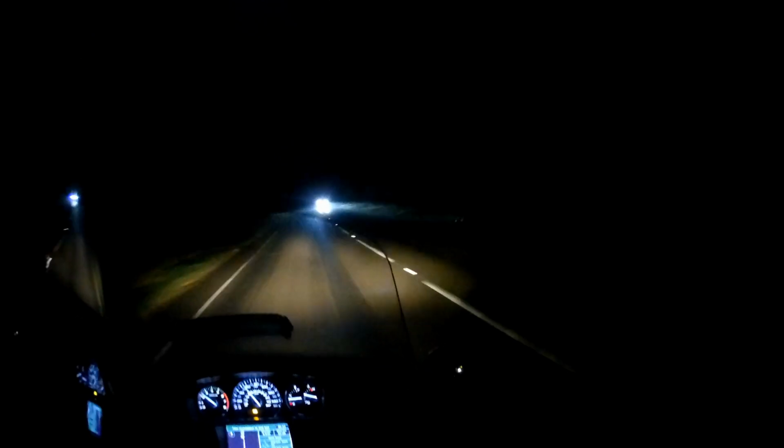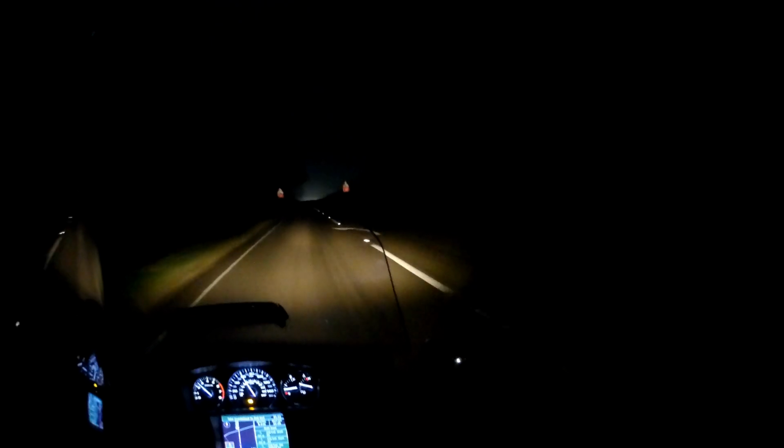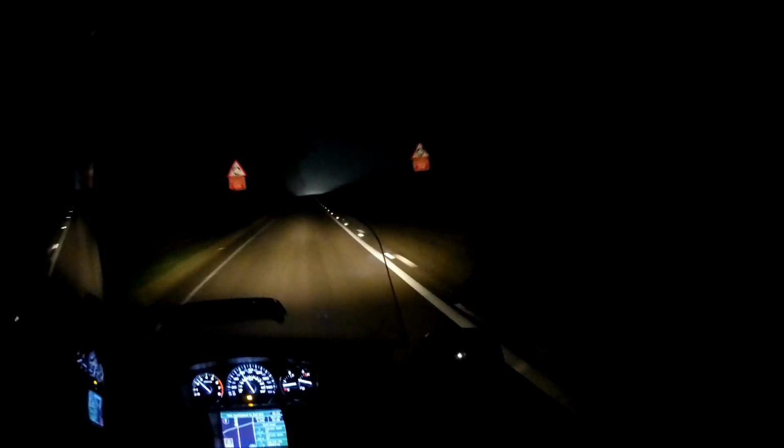So that's one thing to consider when buying a Goldwing. Think about where your eye line is going to be, because looking through a moist or mucky screen in the dark is not fun.